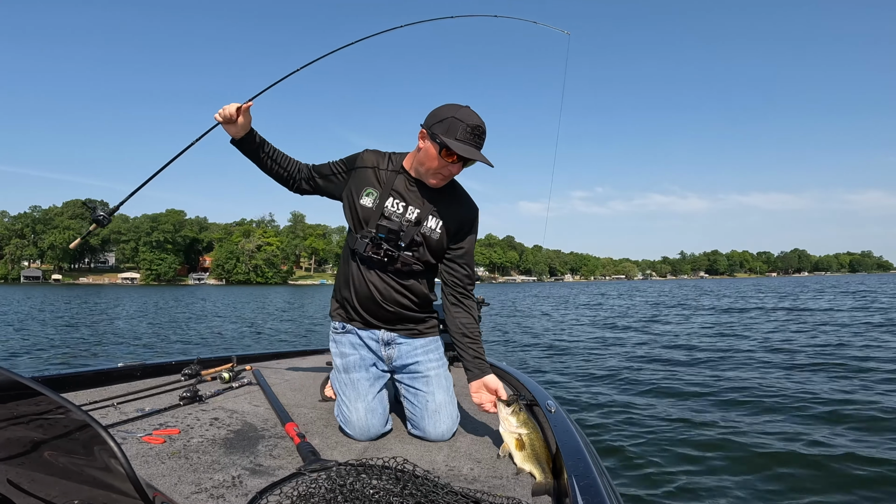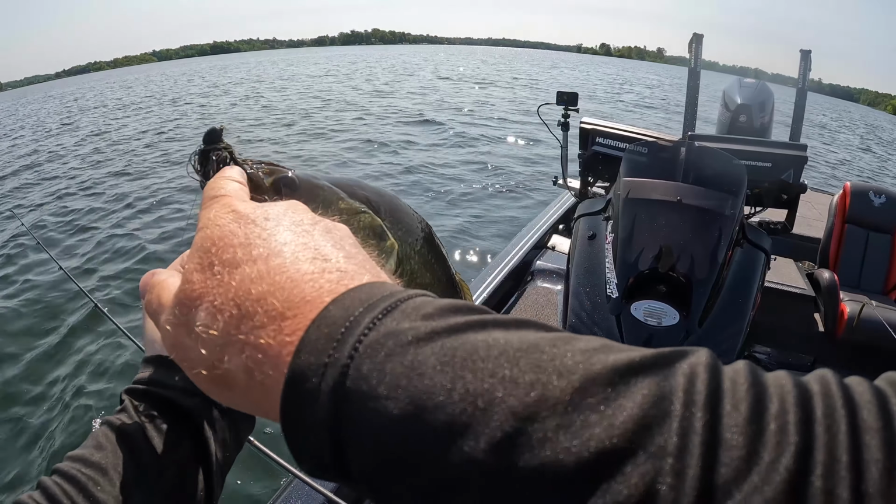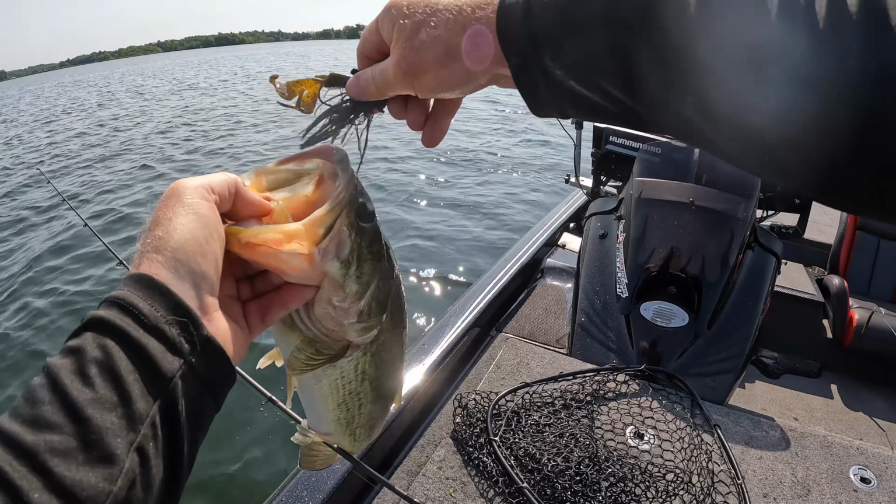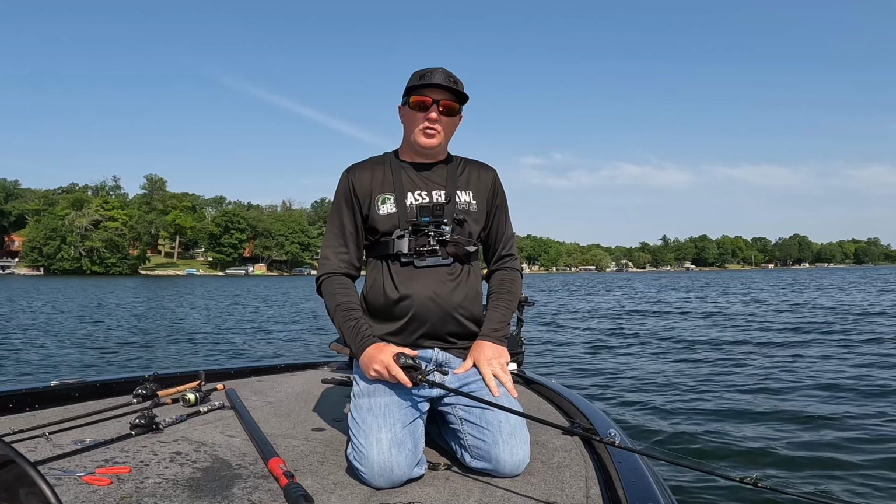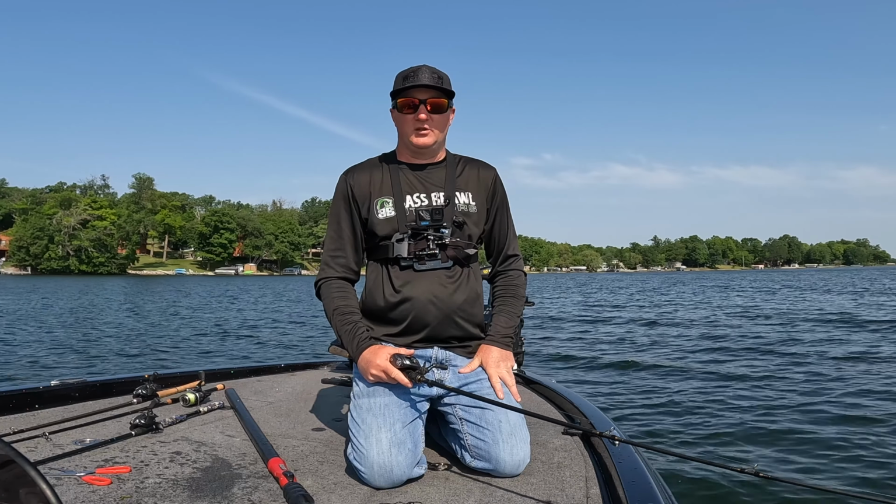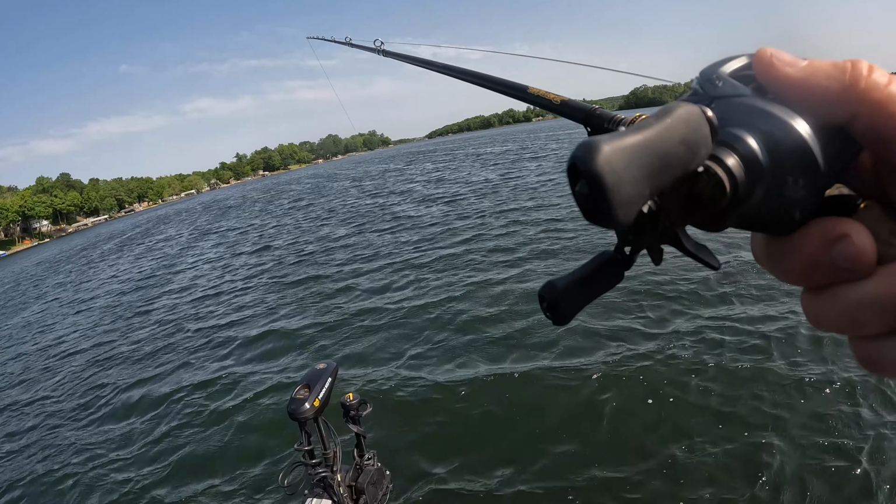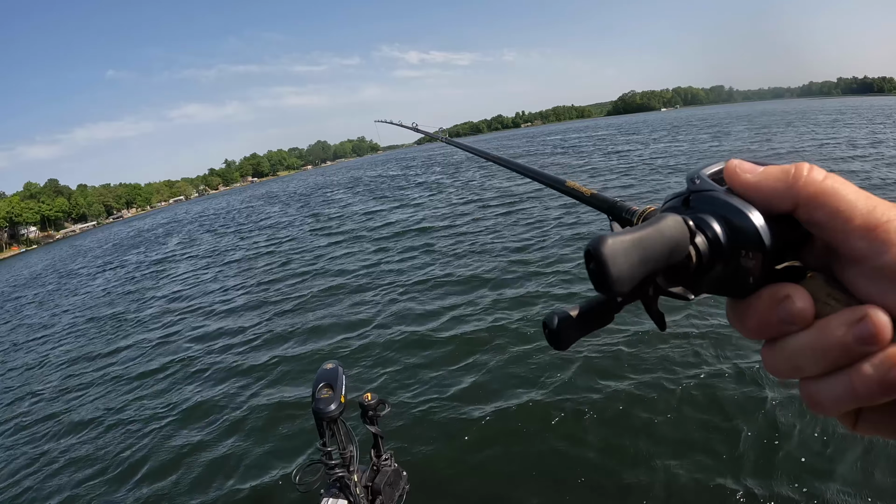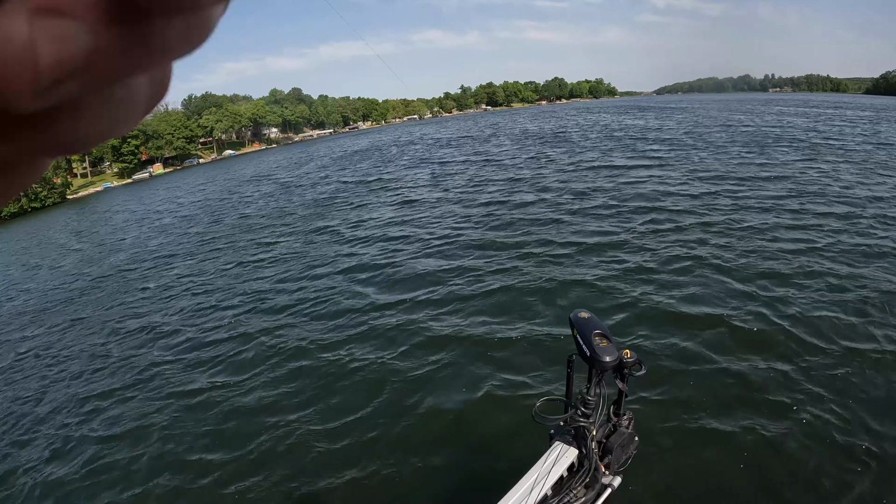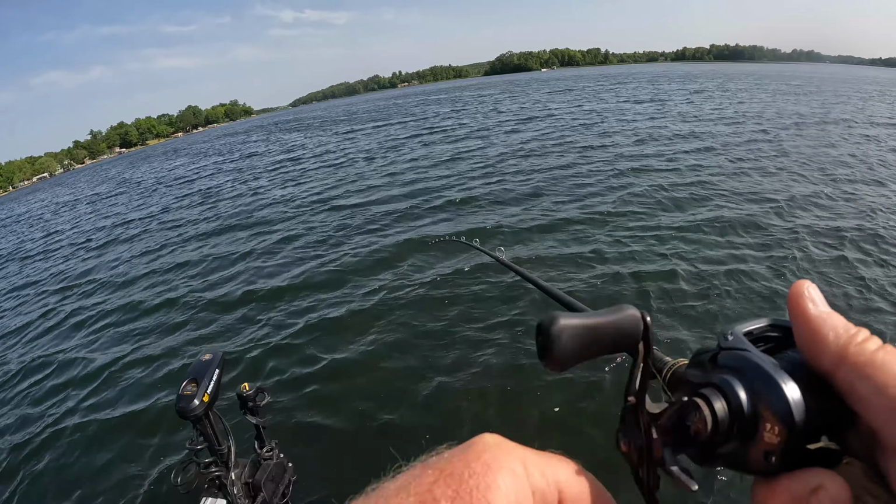They're like this. Popping them on that jig feels so awesome. They are getting thumped through the top of the mouth. I don't know if it's fun watching this, but it's sure fun catching these fish. Right in that weed clump in front of the boat.